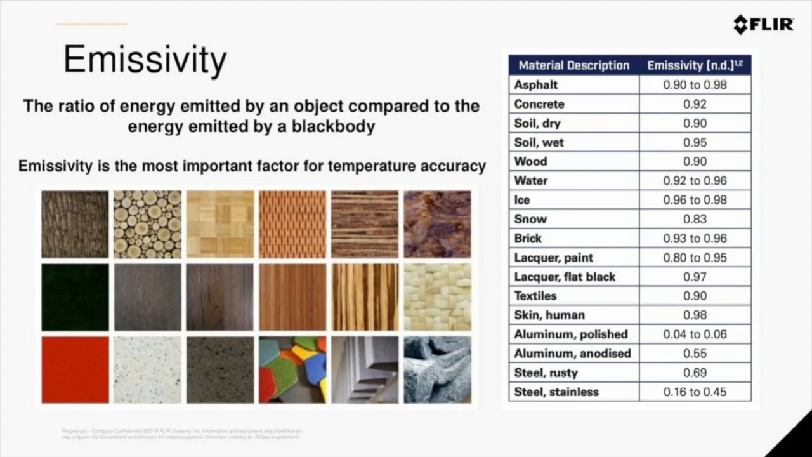So the general rule of thumb is that the higher the emissivity value, the more reliable the temperature data. The lower the emissivity value, the more difficult it is to retain accurate temperature data. So you'll see something like polished aluminum that has an emissivity value of 0.04 to 0.06 versus something like wet soil, which has an emissivity of 0.95. Now, if you want to become a certified thermographer, there are techniques that you can learn to actually measure emissivity. But for most operators, it's easiest to just go off of a chart.